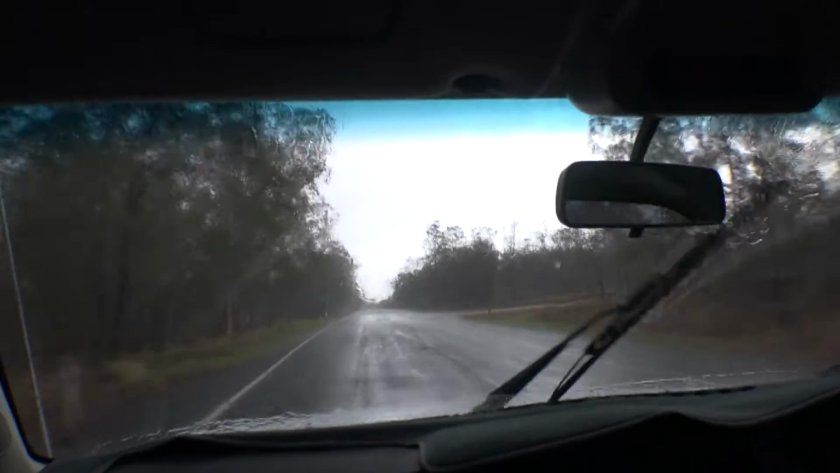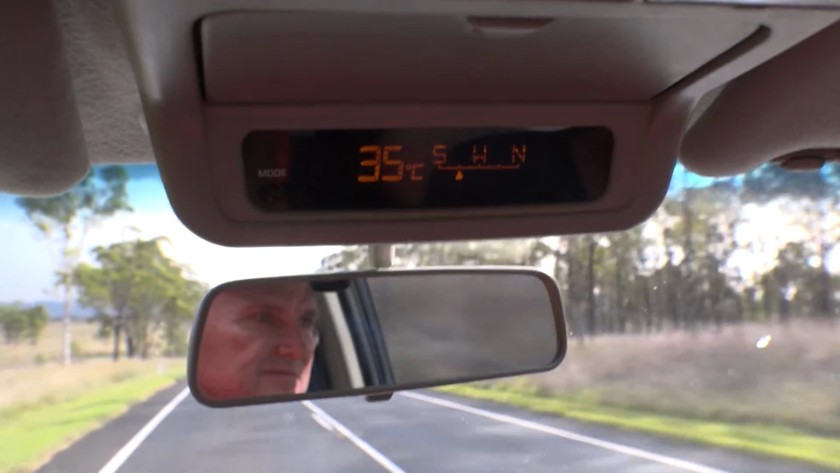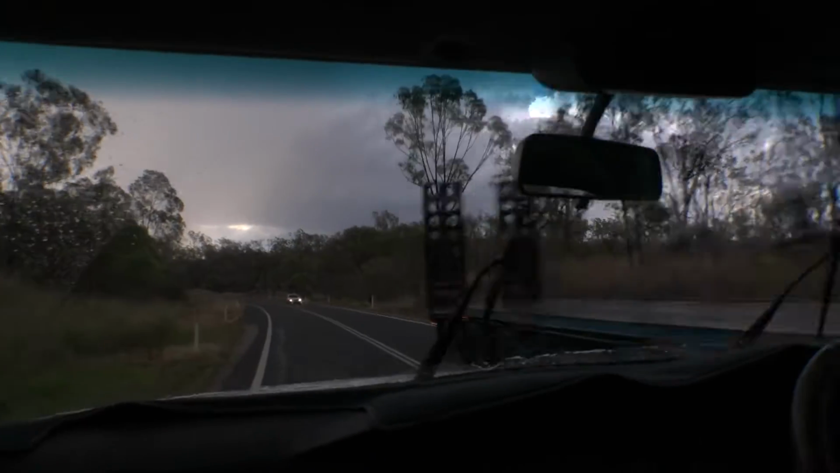One of the things you have to contend with in Queensland is the weather. Now it seems the closer we're getting to our destination, up on our little clock we were 35 degrees. That was about 15 minutes ago, now 23 degrees. We've got dark clouds, we've got lightning, rain. That temperature drop tells me we might even be in for some hail. Queensland, beautiful one day, cyclonic the next.